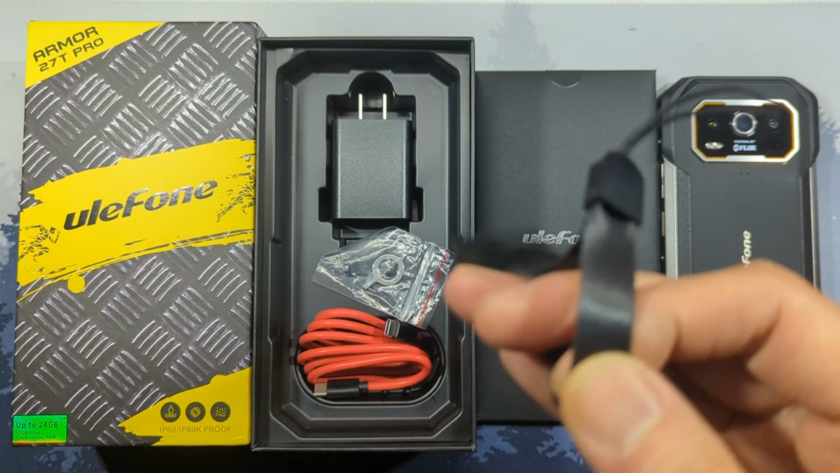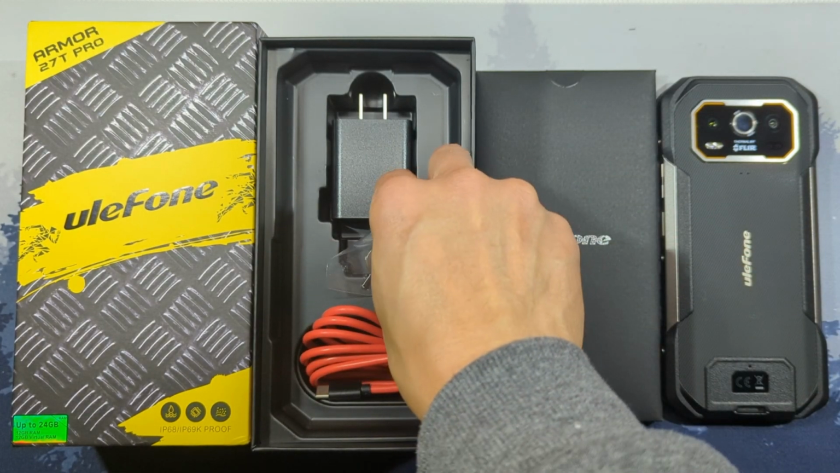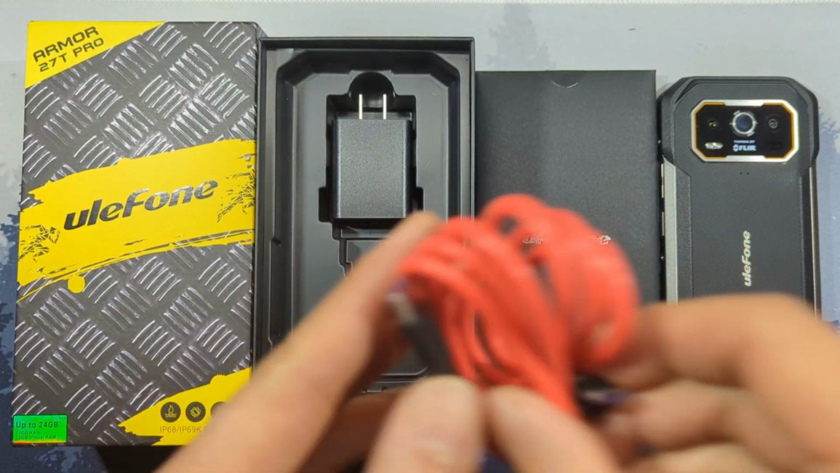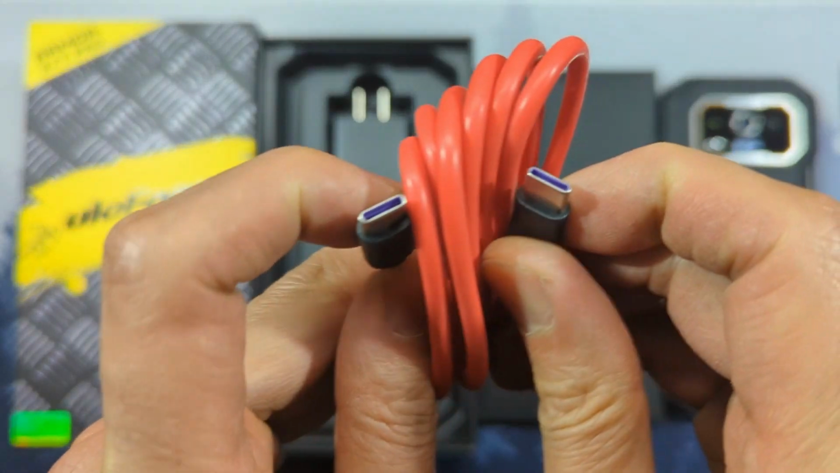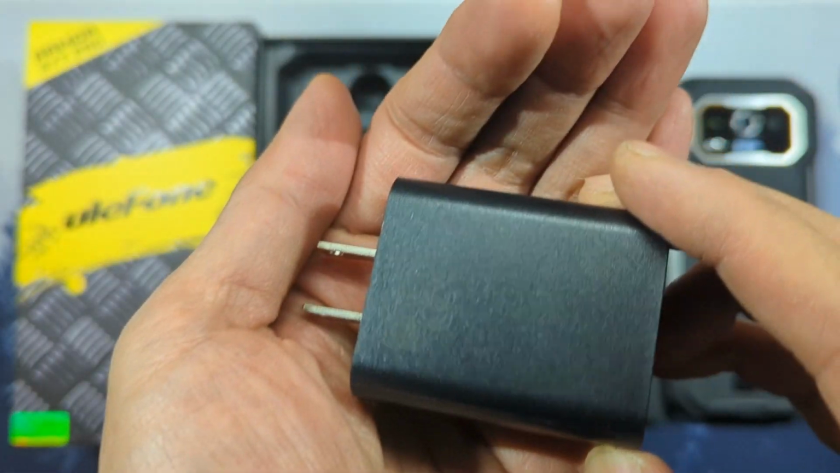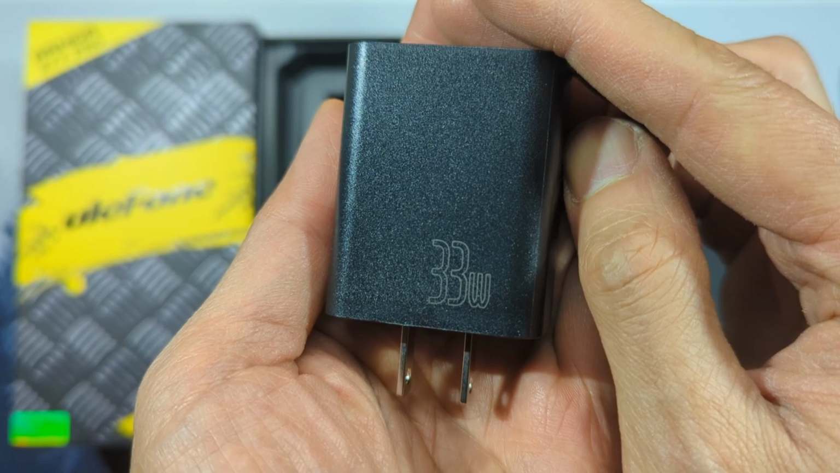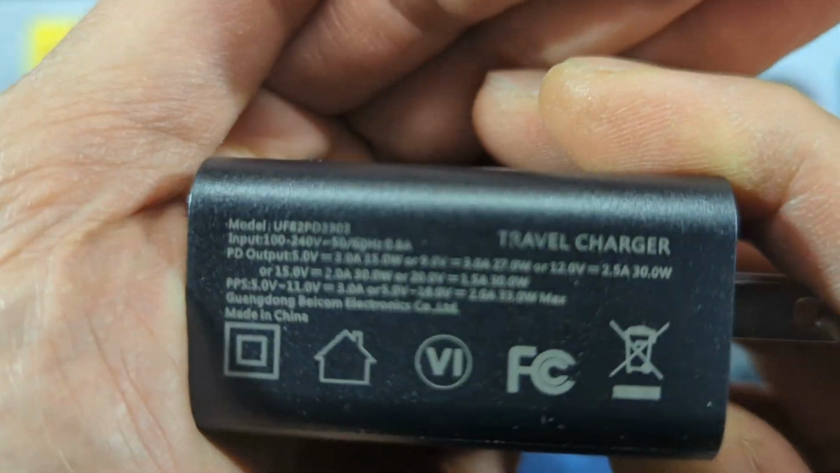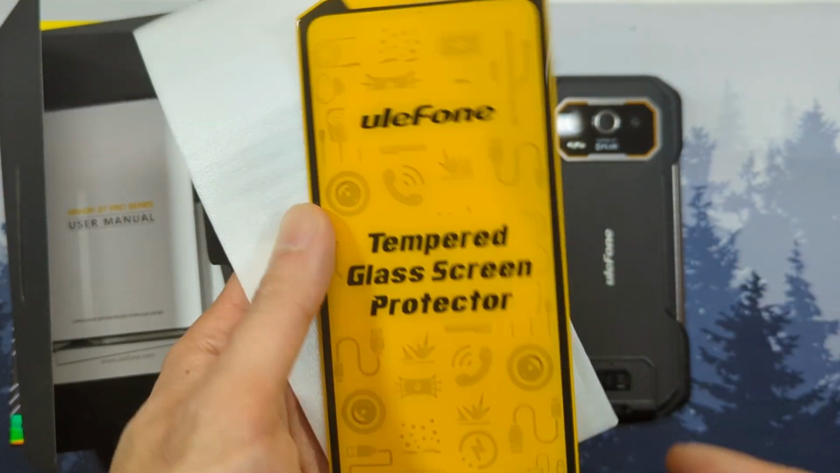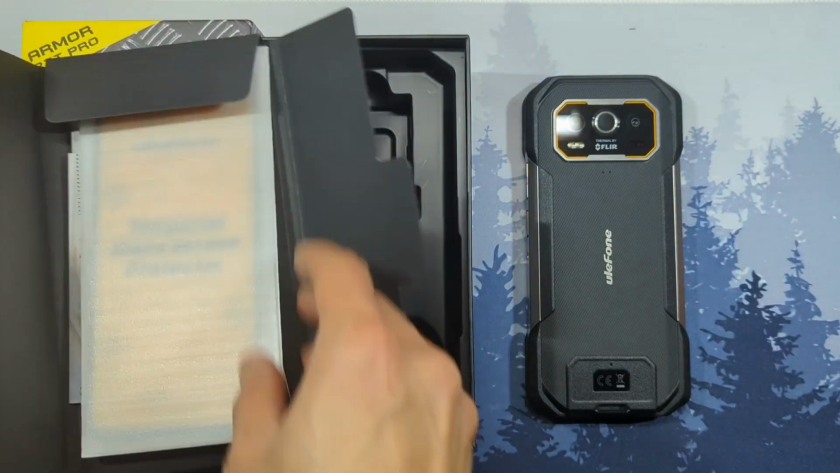Inside the box, we have the lanyard, the SIM tray removal tool, USB-C to USB-C charge cable, and the 33-watt charging brick. Inside the packet of books and instructions, you get a tempered glass screen protector.